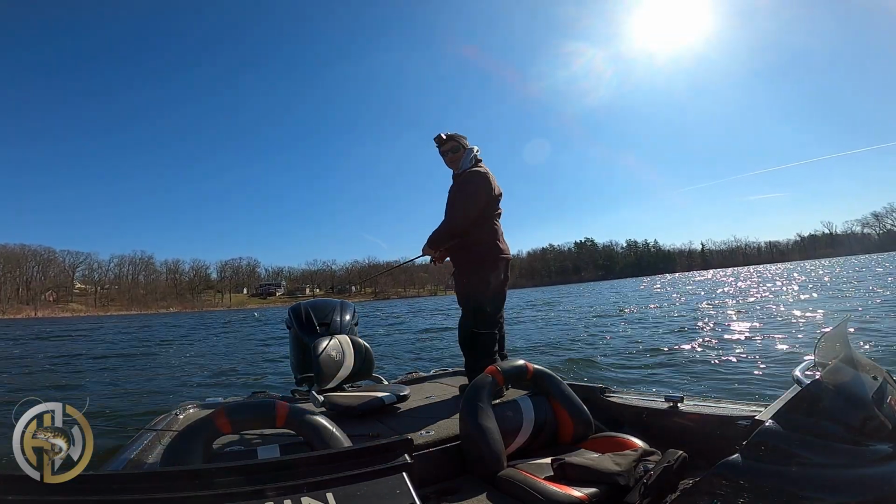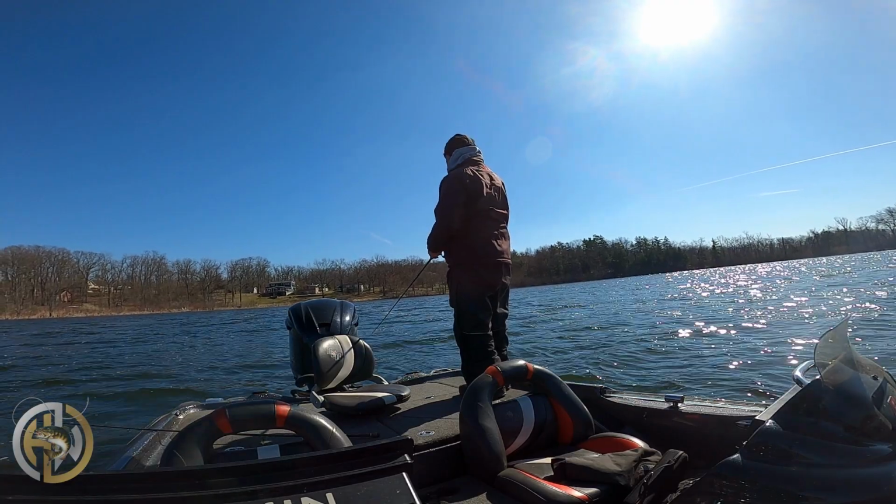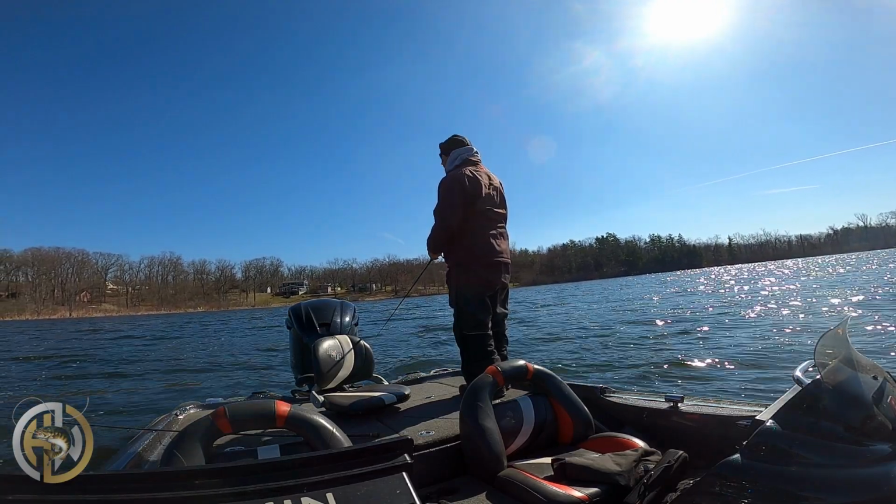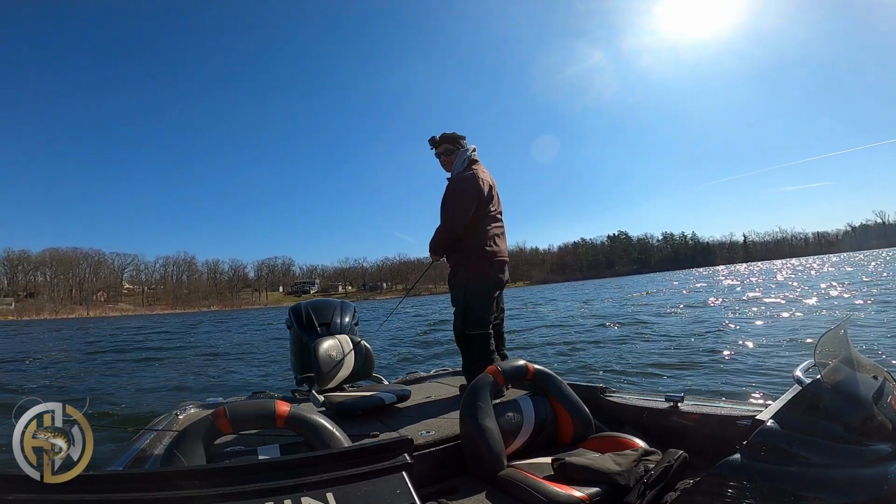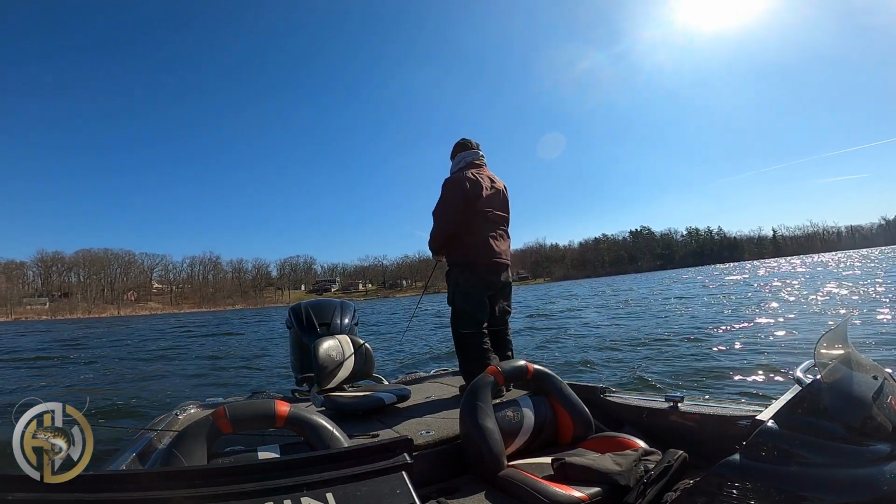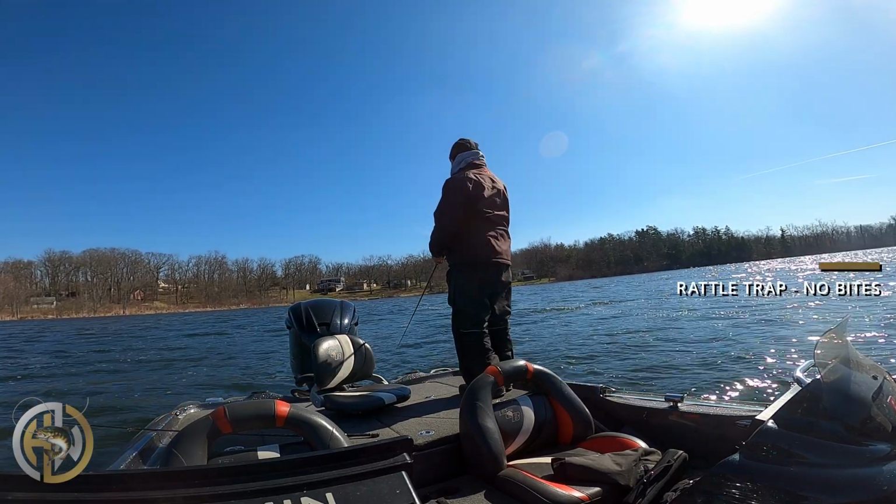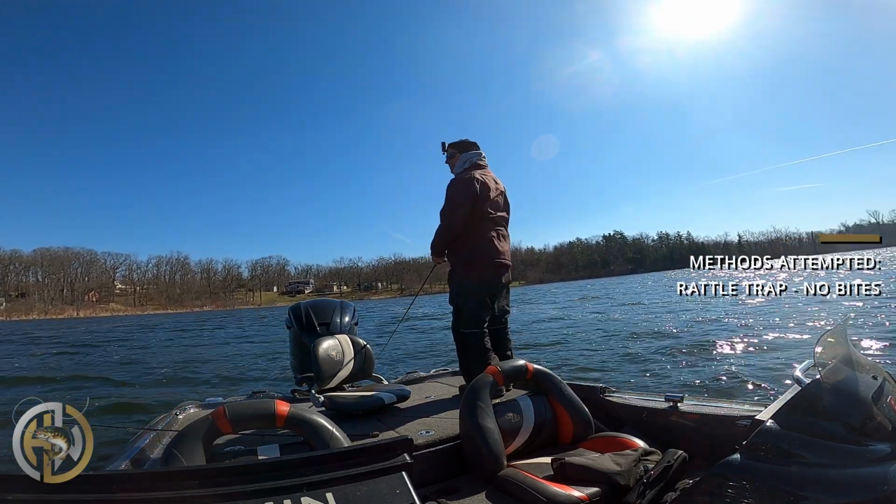Throwing marshmallow. I think this lake is more just bluegills and probably crawdads. It doesn't look like a shad lake. I suppose it could be, but I haven't seen any yet. That's a smaller lake off of a bigger lake, so if there were shad in here, they'd be in here this time of year. I'm thinking this would be awful good with a rattle trap.